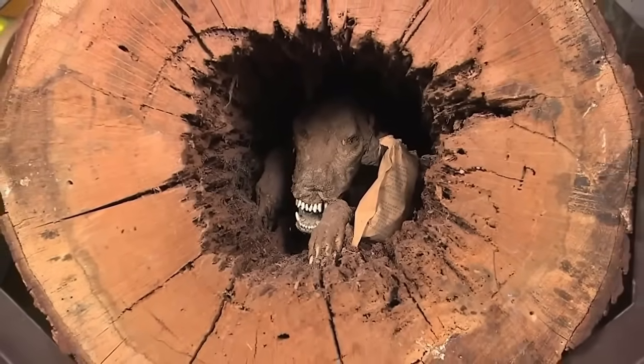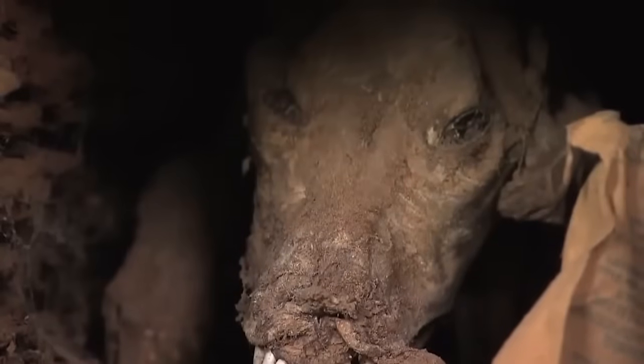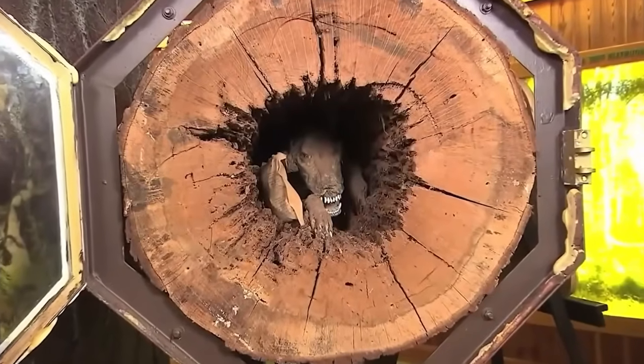Take a look at the picture of Stucky, and you'll understand why it's simultaneously eerie and magnificent.